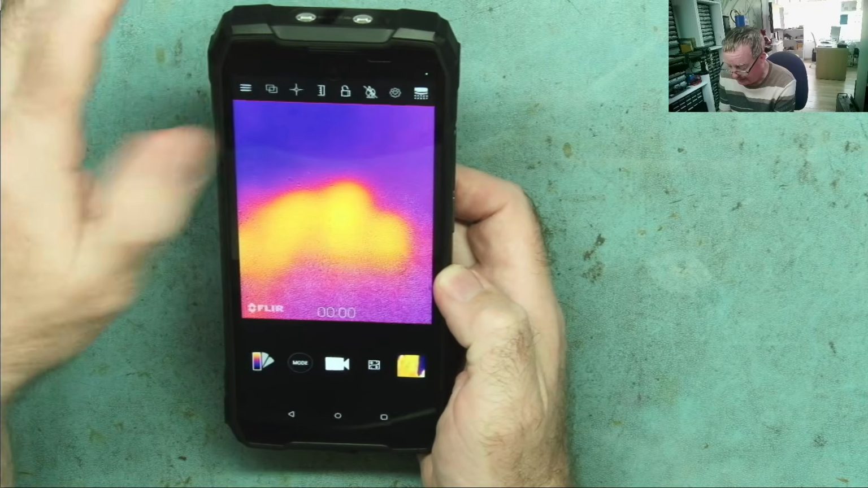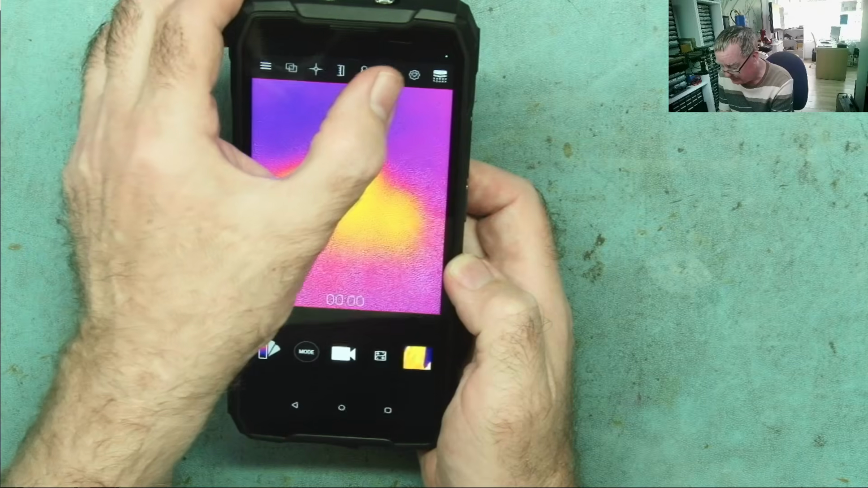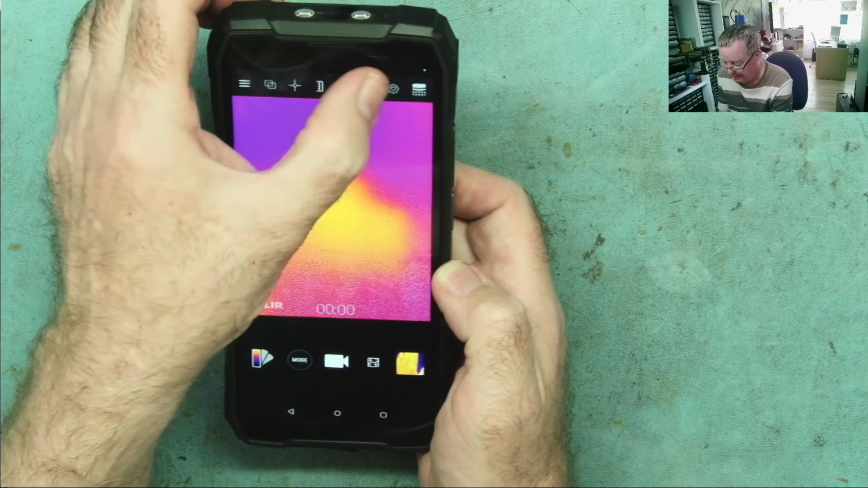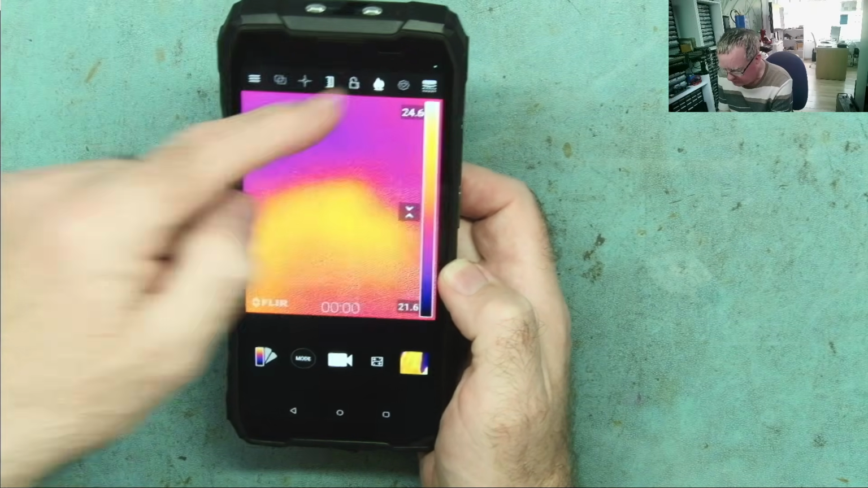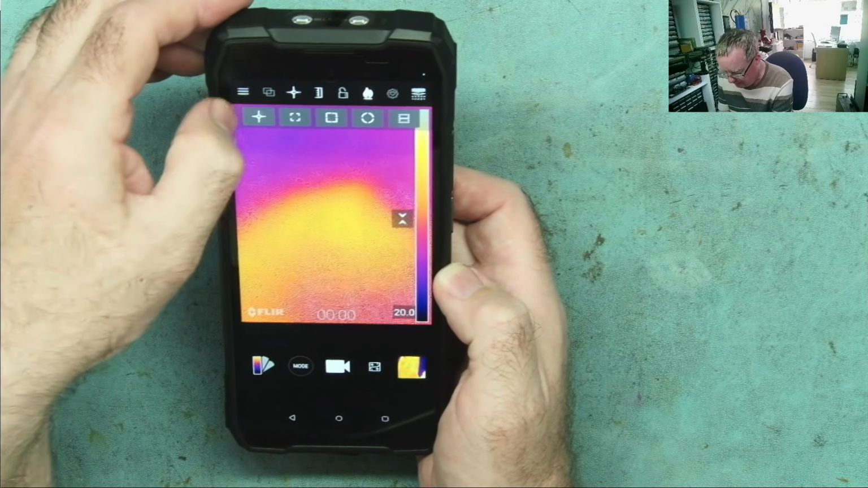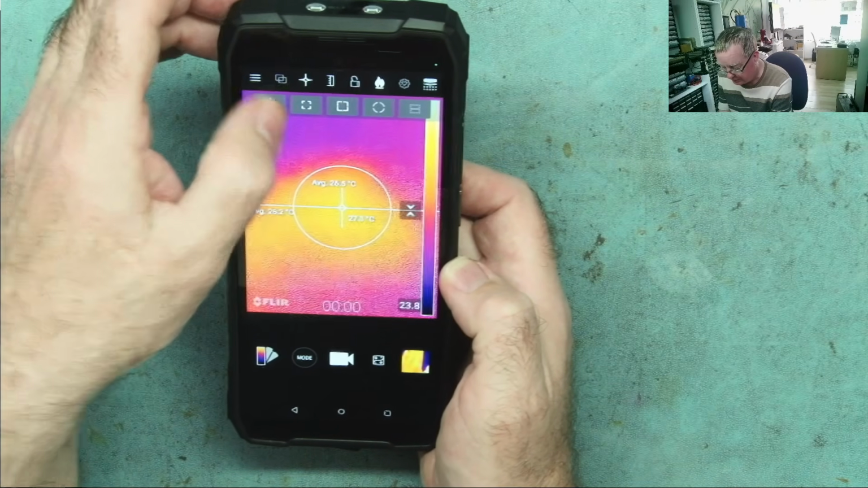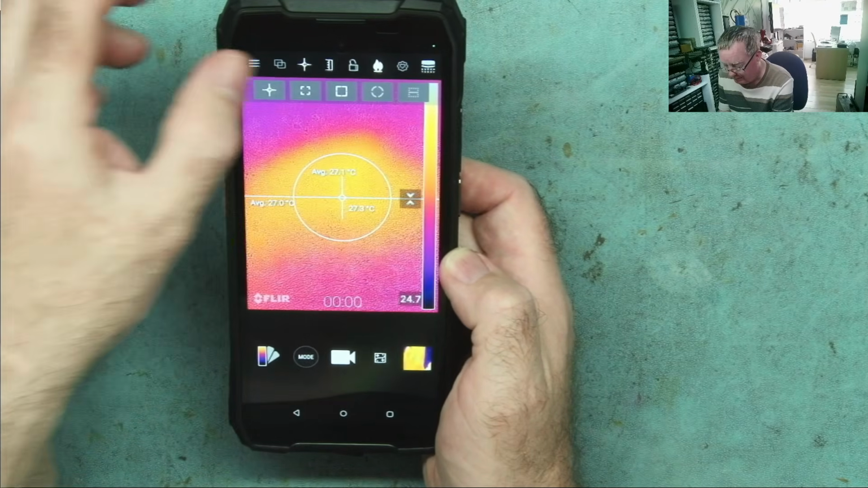We also have the standard sort of options, so there's a close up and distance here, wide angle or normal by the looks of it. No, in fact this is not wide angle and normal. This is actually normal temperature range or high temperature range. This will display the temperature on the screen, so you can see the temperature range there. And we can, for example, have a point where we read the temperature, or various other options, a line within a circle, so we can get an average. Very much the things you'd expect from a thermal camera.